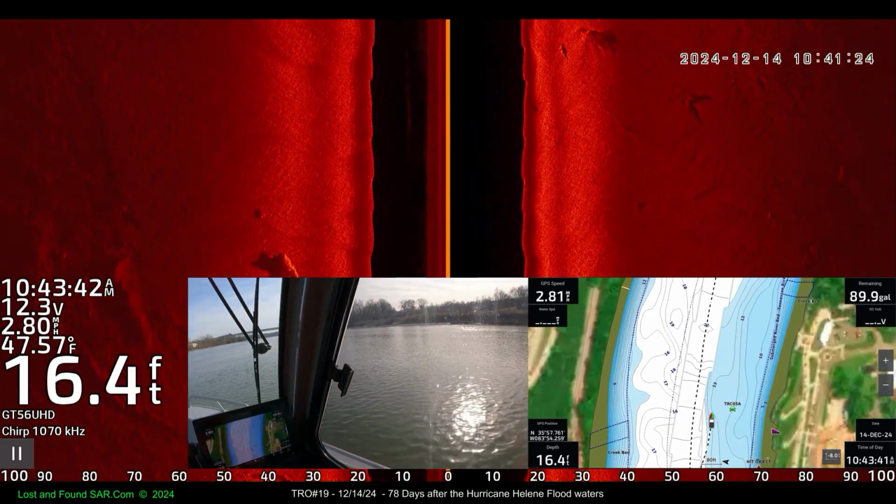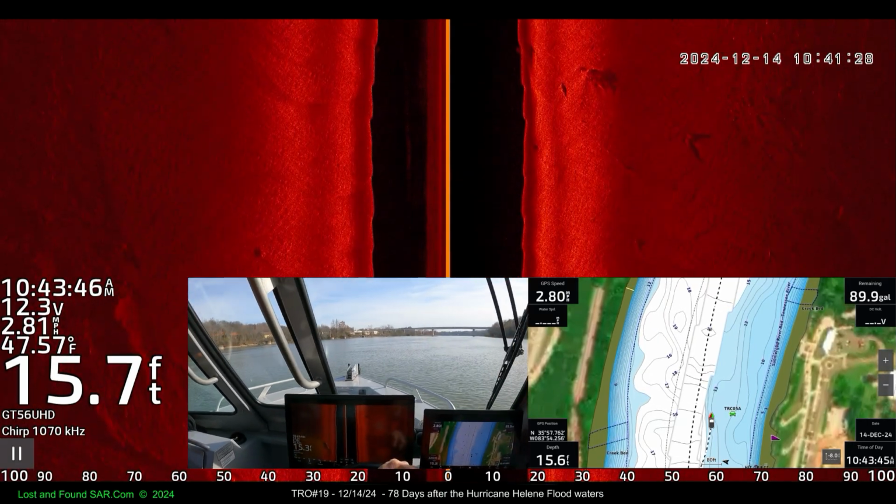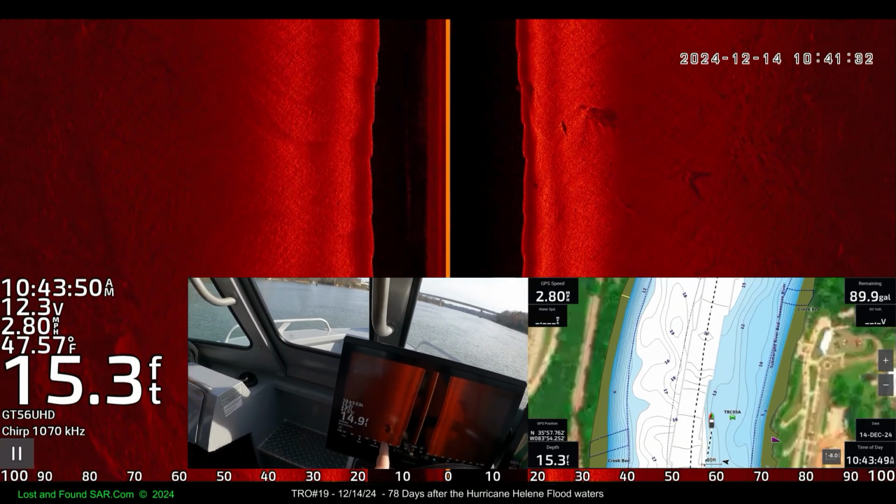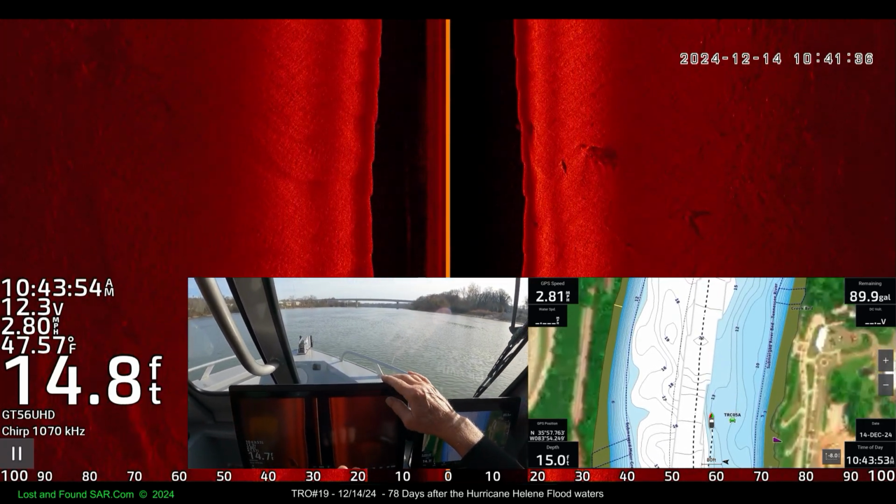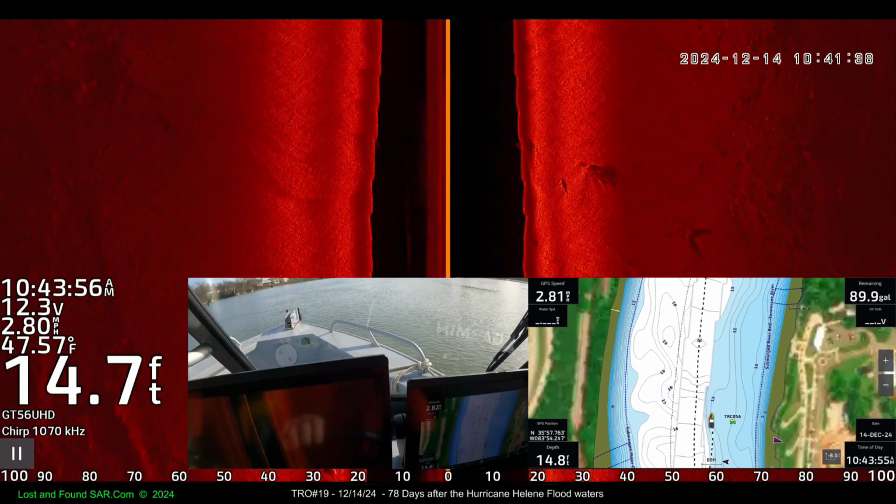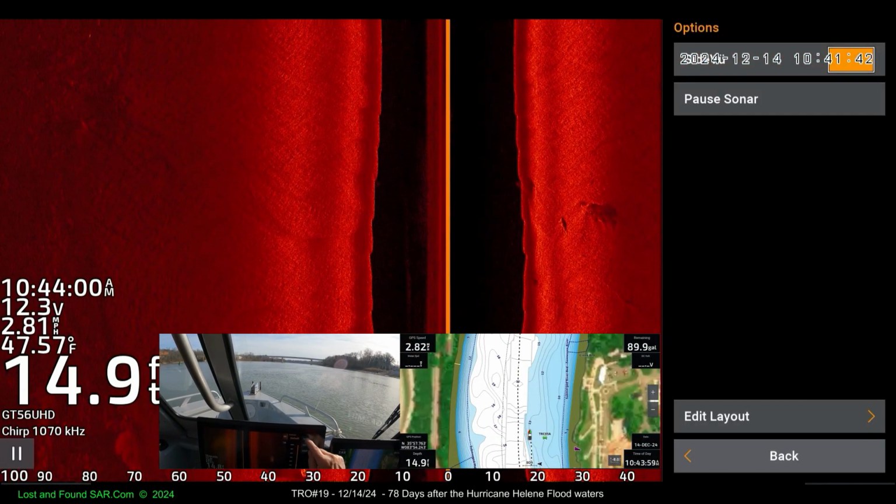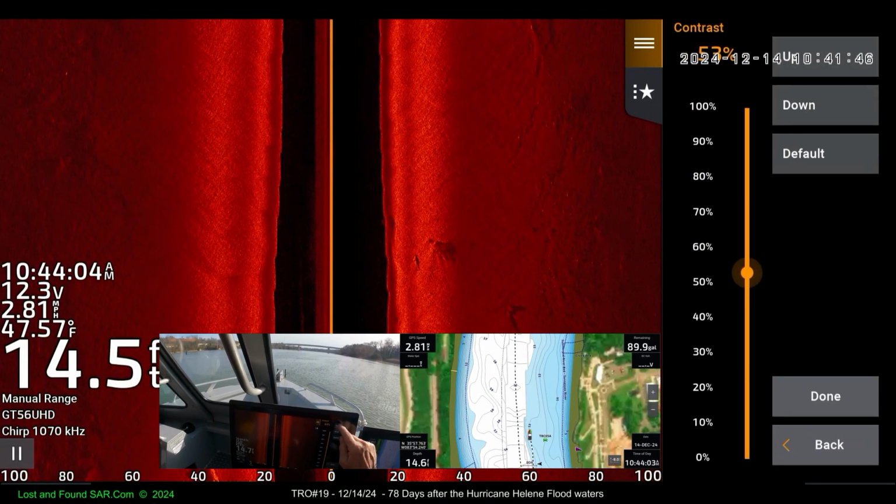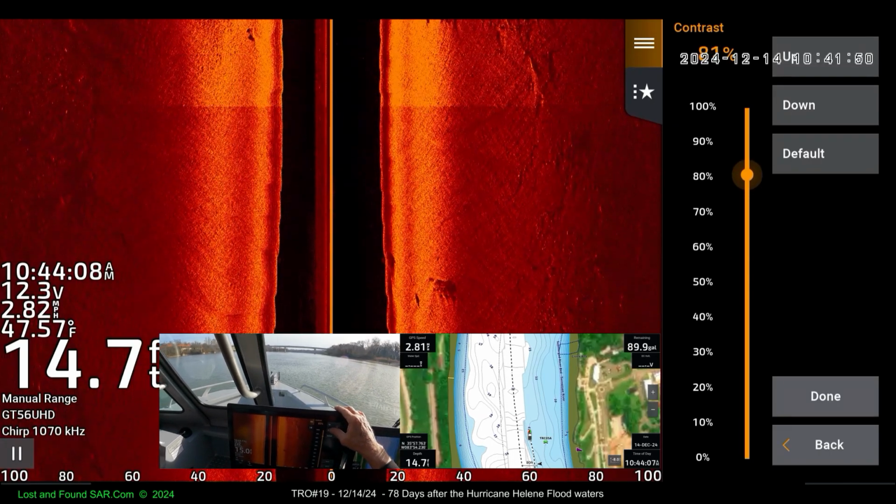Yeah, I see something black over there. Anybody on our 6 so I can make a U-turn? It's clear. Okay, look at that big object down there. See, we need to turn the lights on this thing. Options, side view, contrast, up. It's too much, probably.